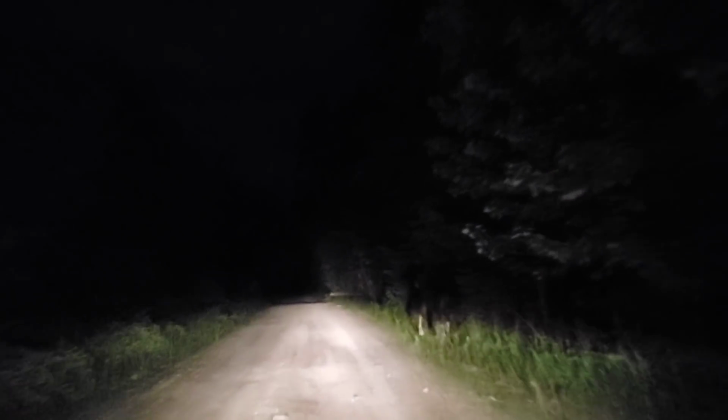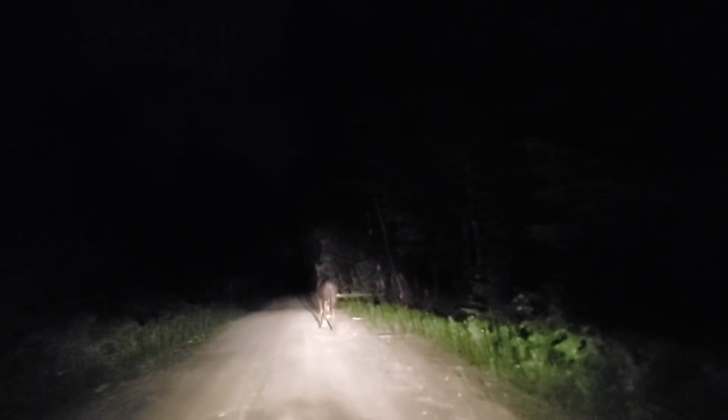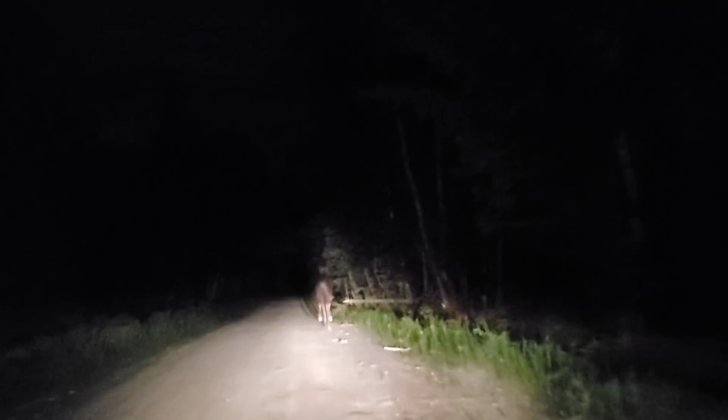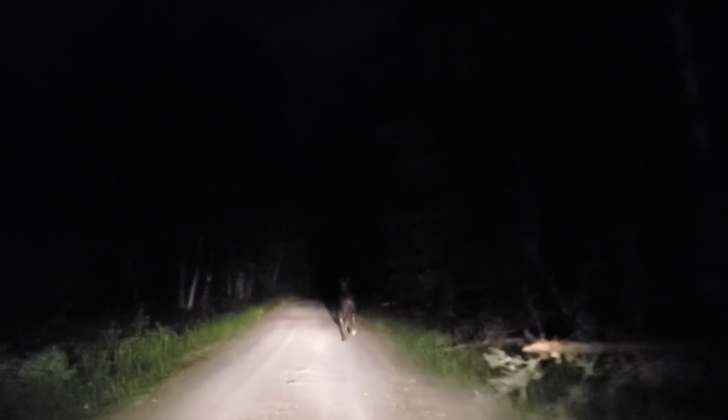Go on up. Oh, come on. Kind of feeling bad for it. Just gotta take this road. Just waiting for it to leave. It had 2 other roads it could have gone down.